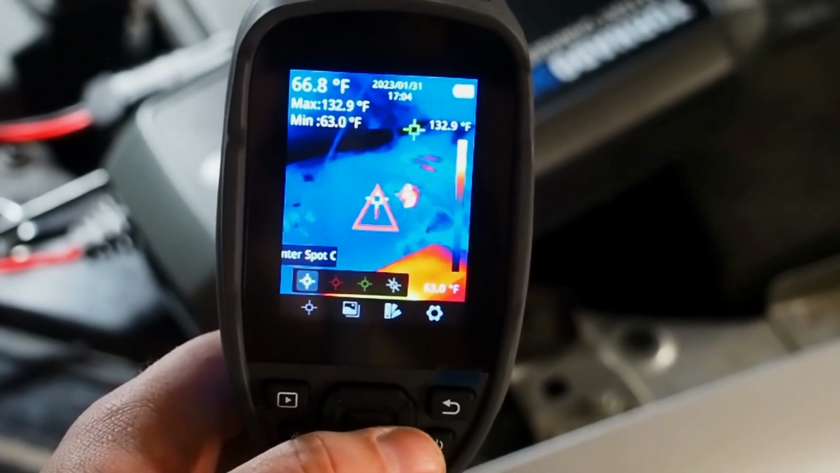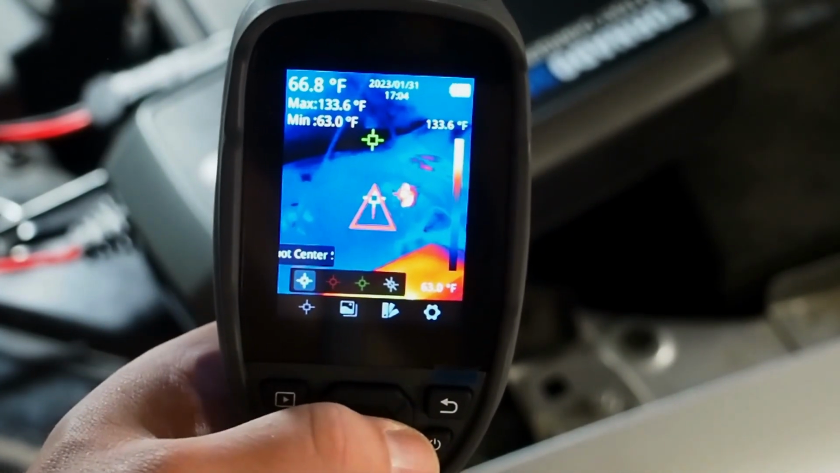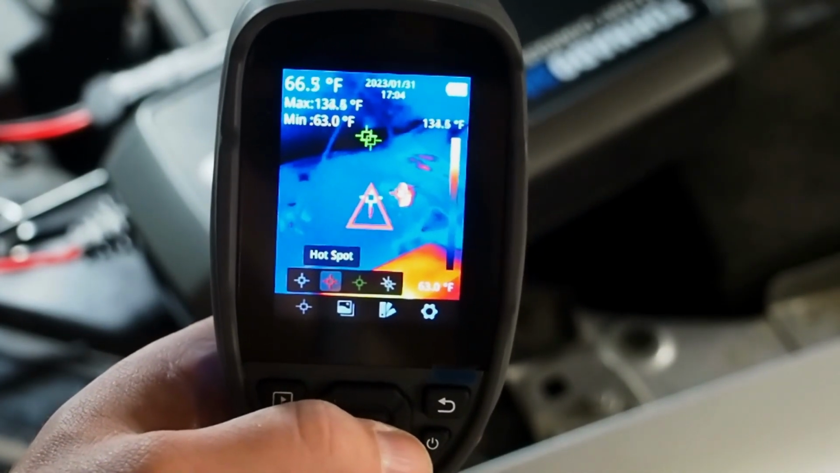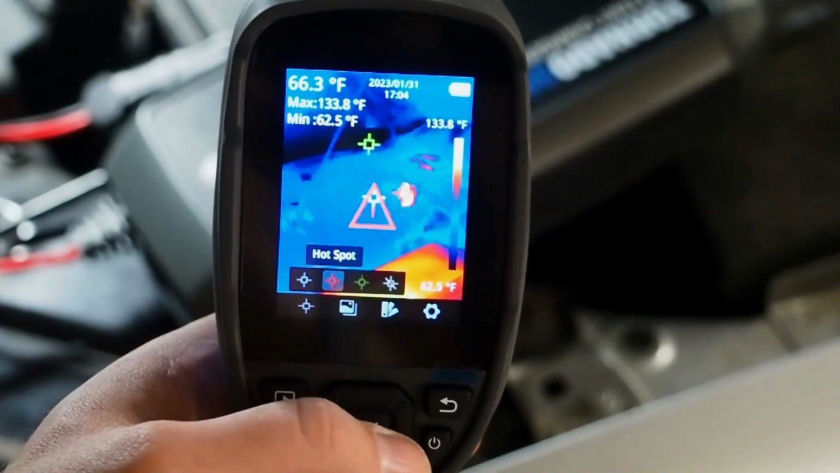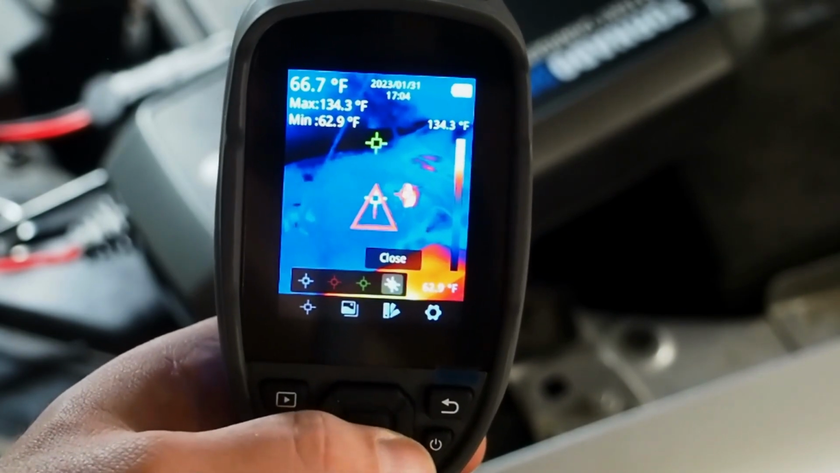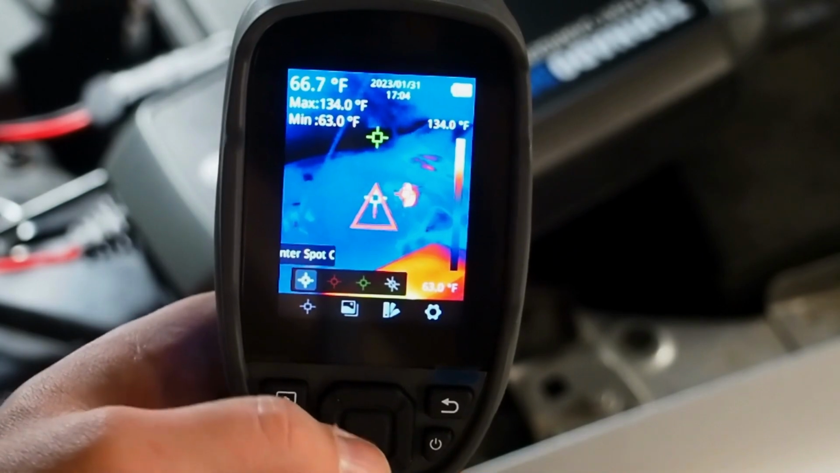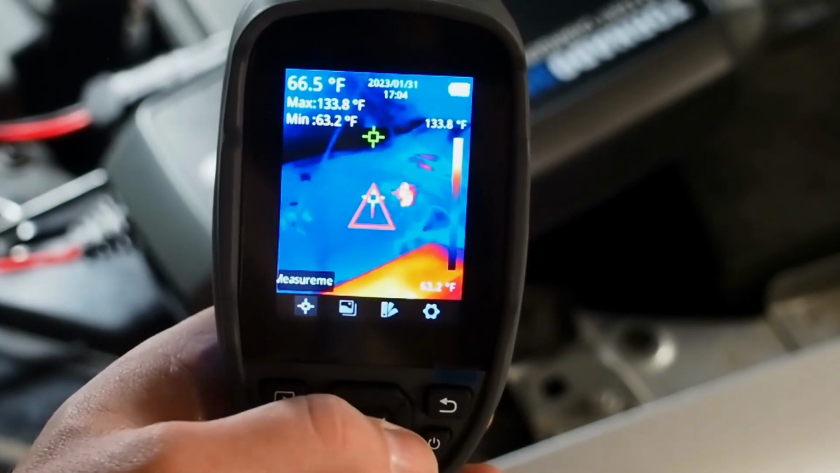So this allows us to change the targeting spot for the crosshairs. So we've got center, hotspot, so this will pick up the hottest spots in the picture, coldest spot, and then also closest spot. So just a couple of cool things you can modify there. We'll hit our back button.